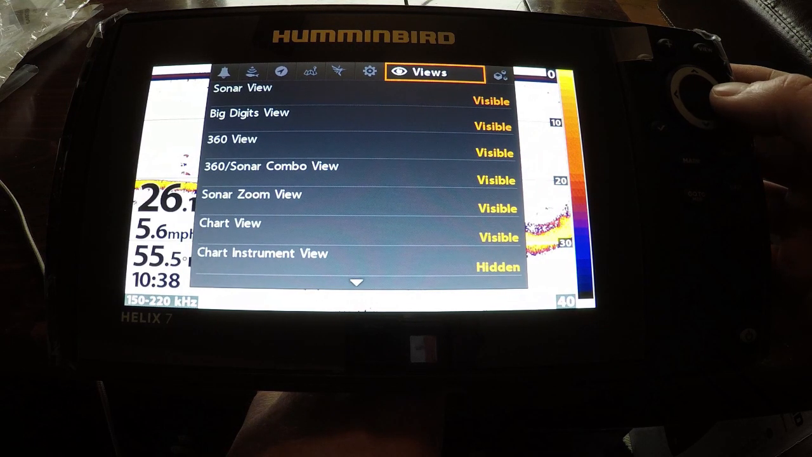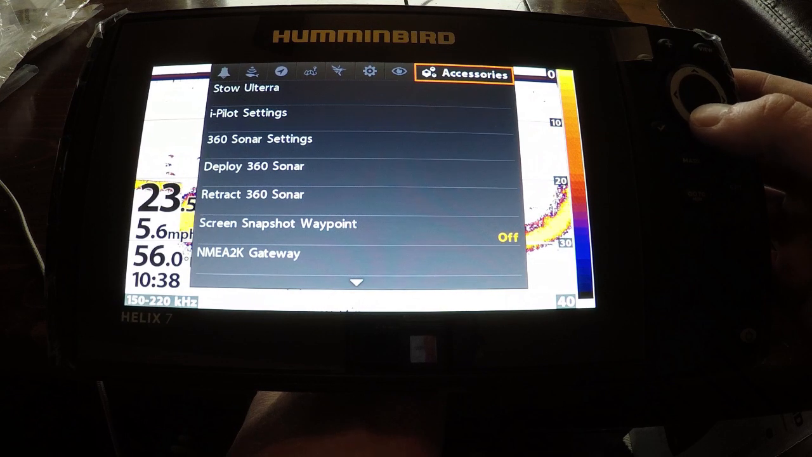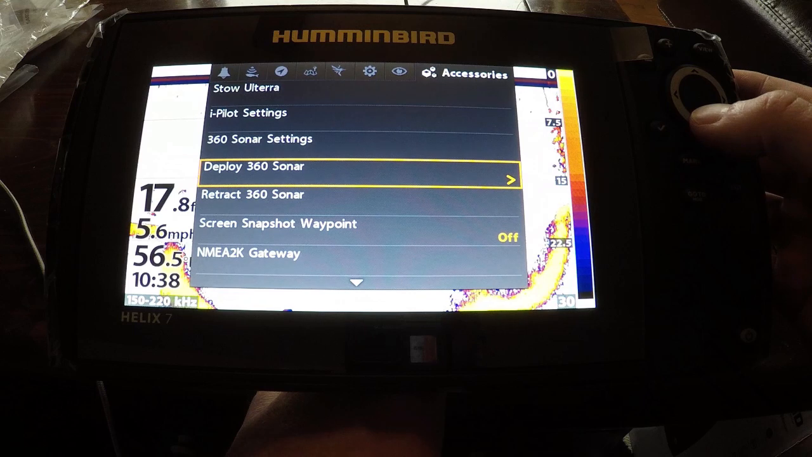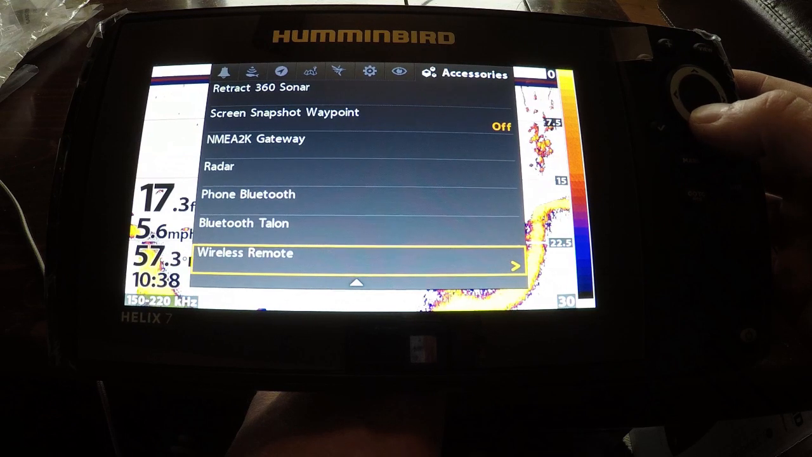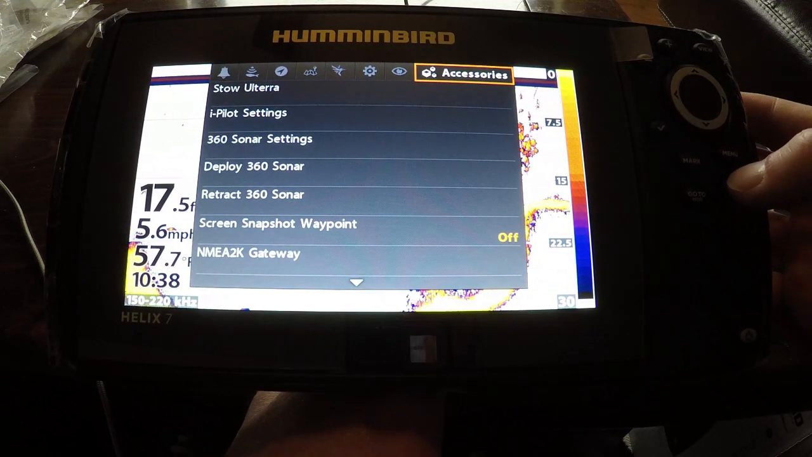Views, you got everything pretty much visible. And then accessories, this is where it's going to show you all your different accessories. If you have 360 hooked up, your screenshots will be in here. Your Bluetooth phone, this is where you go in to see if you're connected to that. And that is pretty much it, guys.